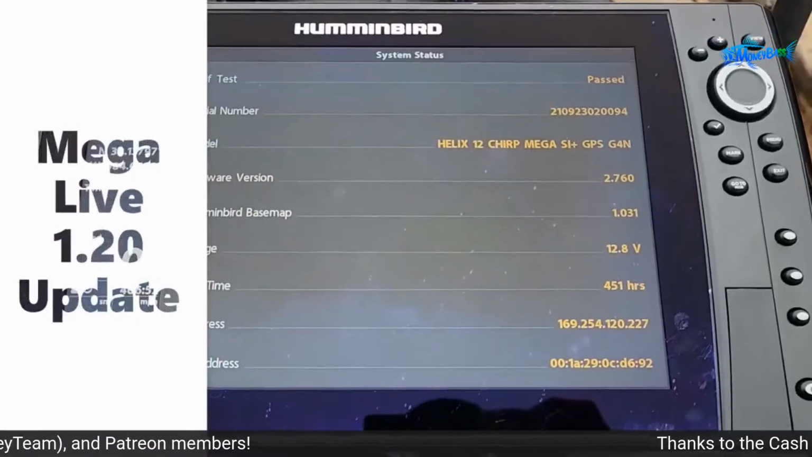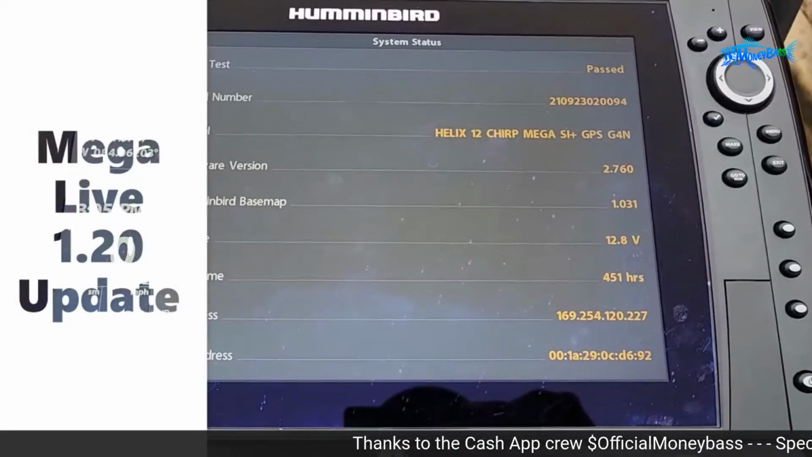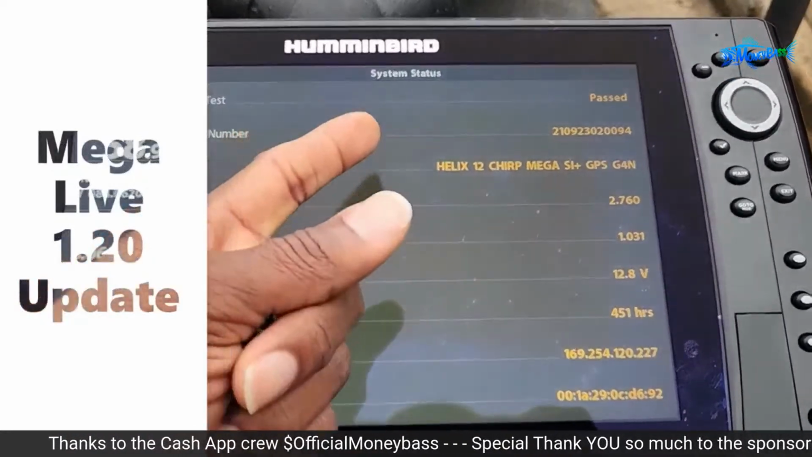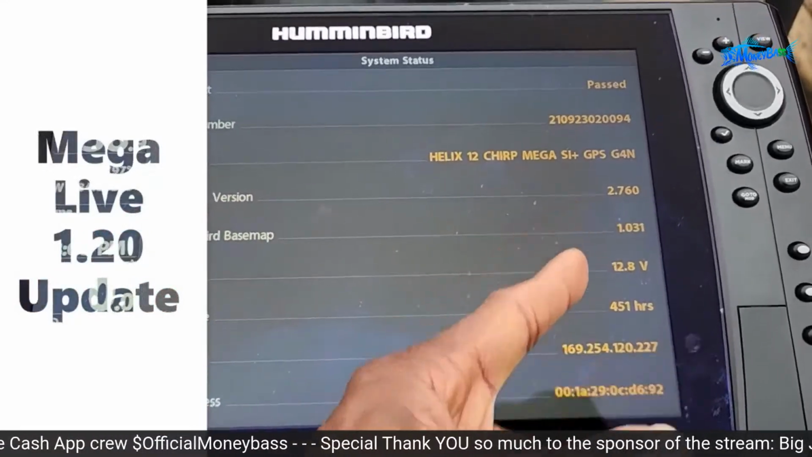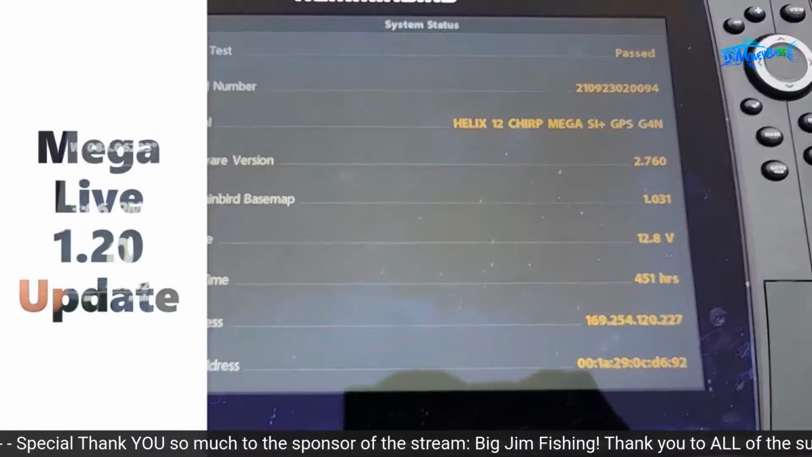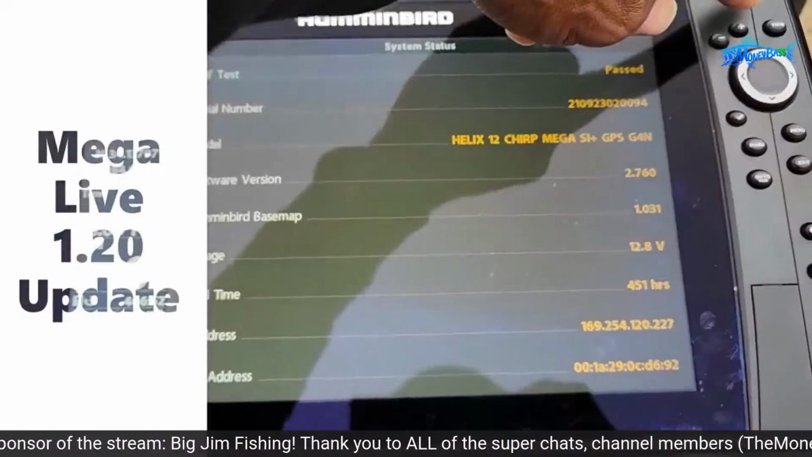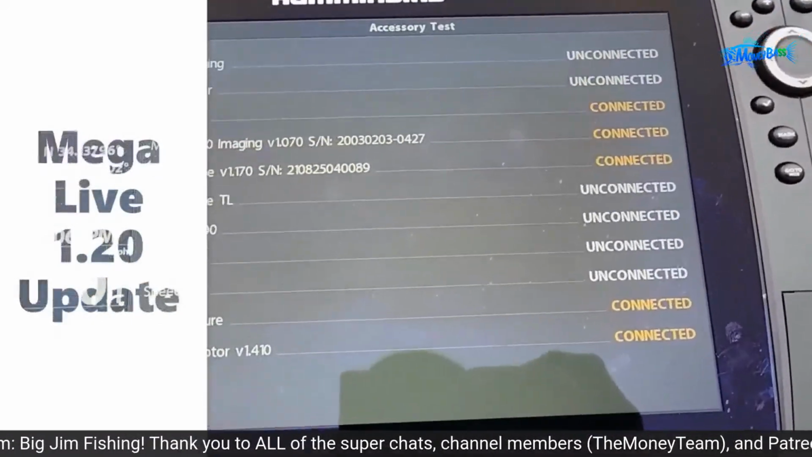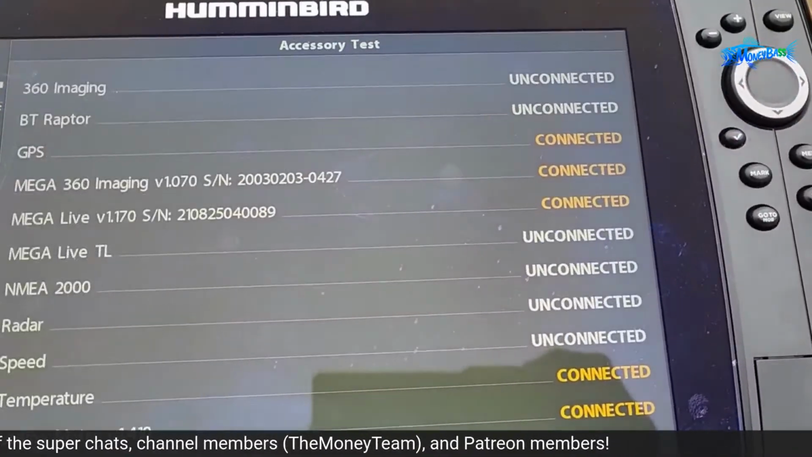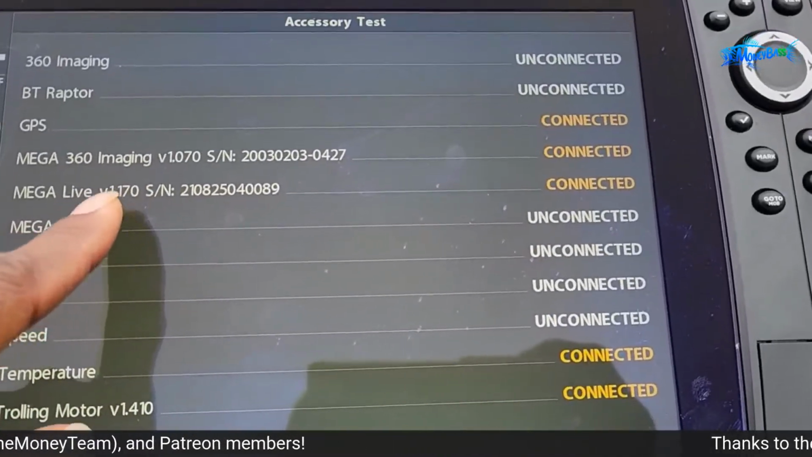The Mega Live update from 1.170 to 1.20 is a quick and easy step. All you do is boot your system up, go to the system status tab, and ensure that you are on the most current software version for the unit that you have. This is a Helix G4N side imaging unit, so that is 2.76. Then I will go to the accessory test window, and I will see that my current version is 1.170.